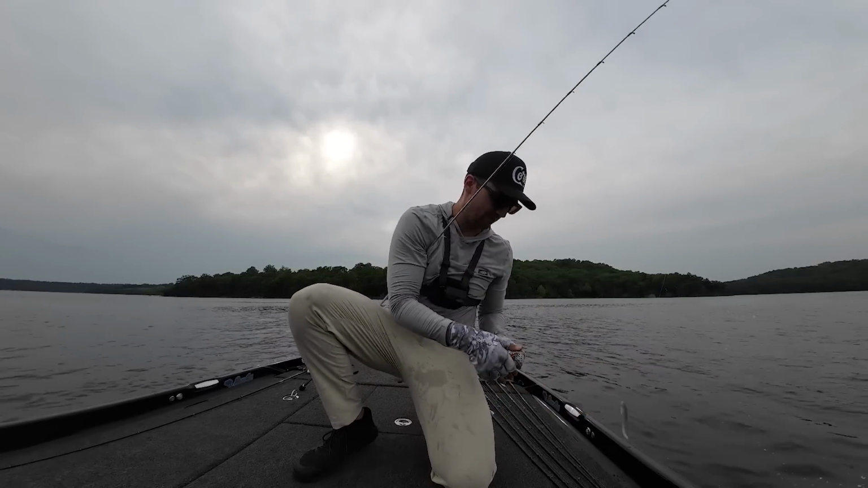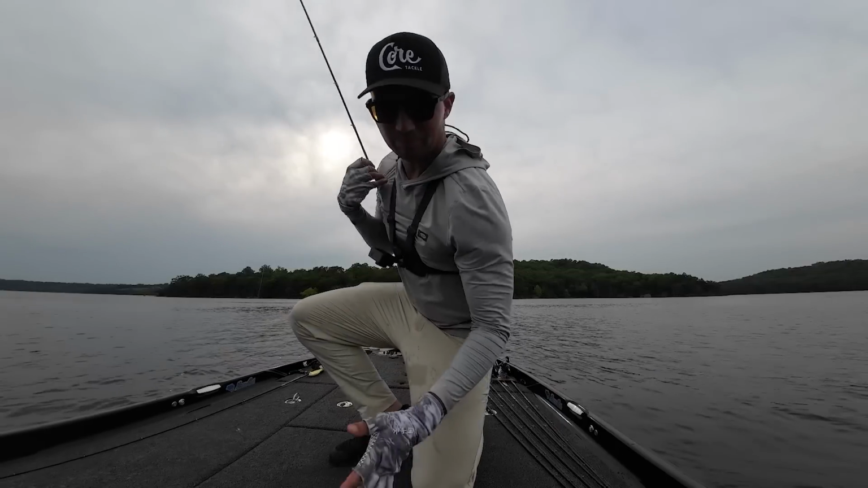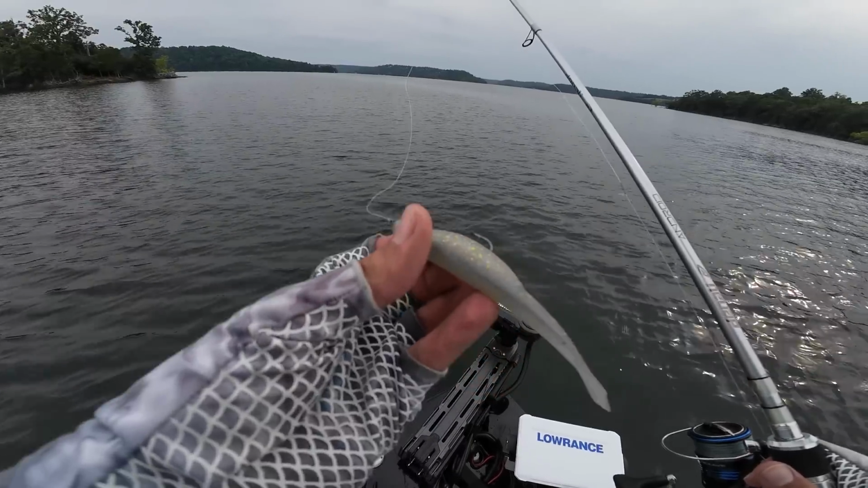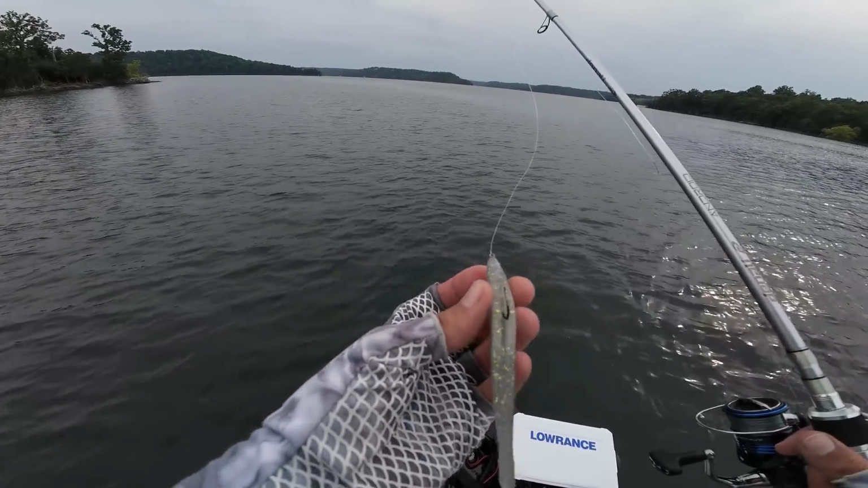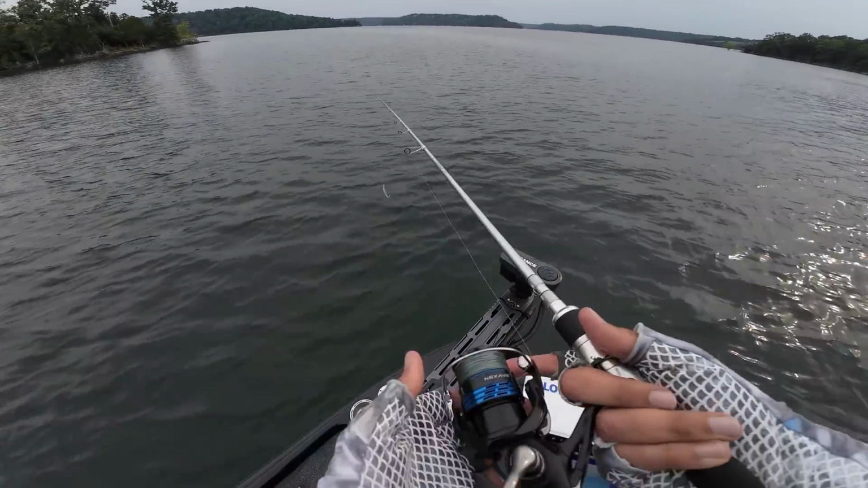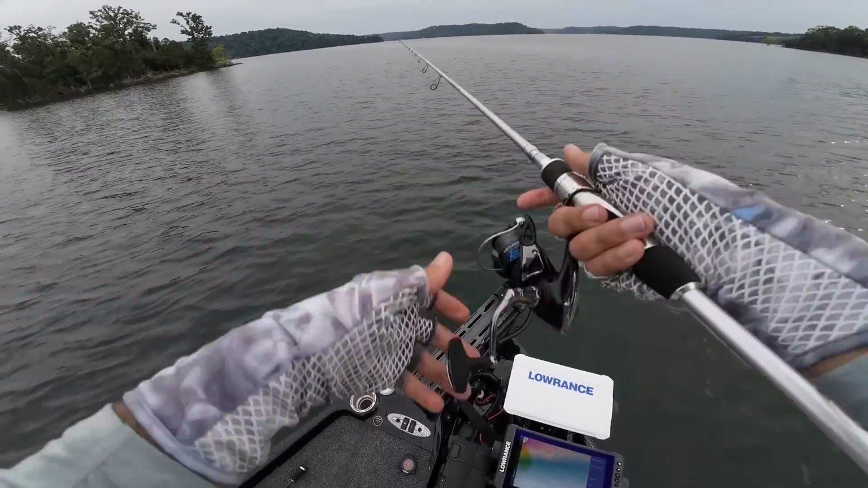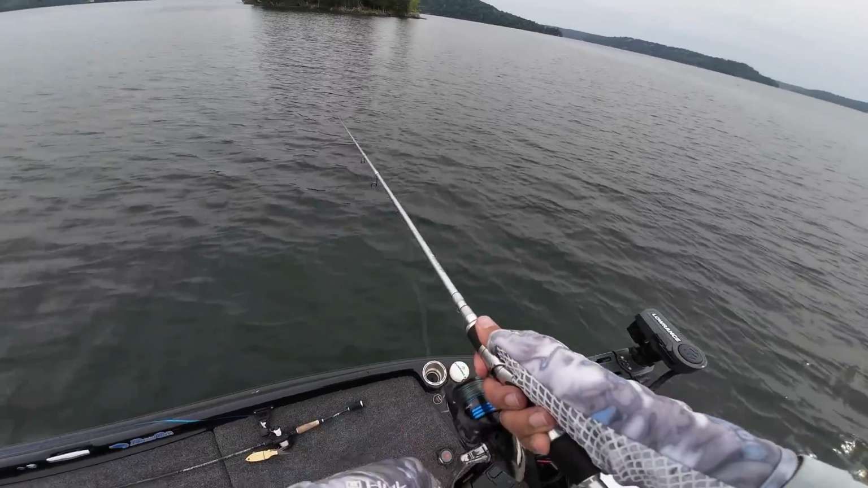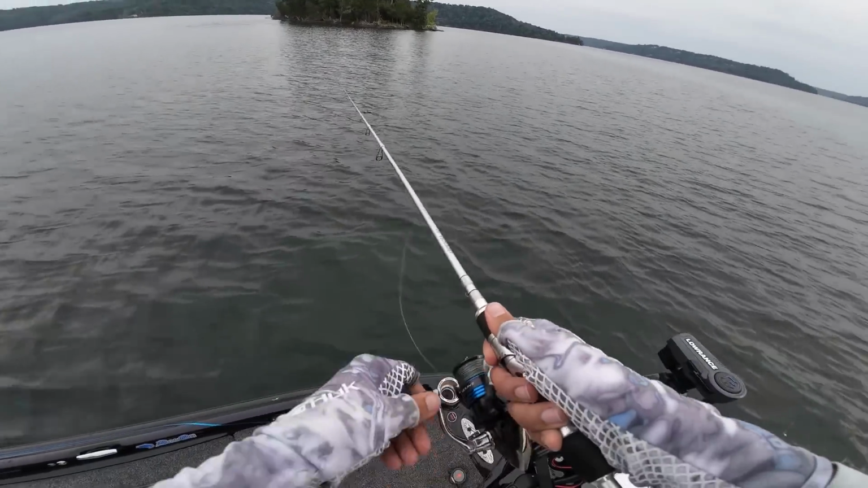I love the Scamper Rig, guys. I'm telling you. I didn't get their bait on here, but this thing is so good. There we go, guys. That Scamper Rig is deadly. If you guys haven't checked it out, definitely try out a Core Tackle Scamper, because they catch a lot of fish. You get a lot of numbers on them. Oh golly, they just love to eat it.